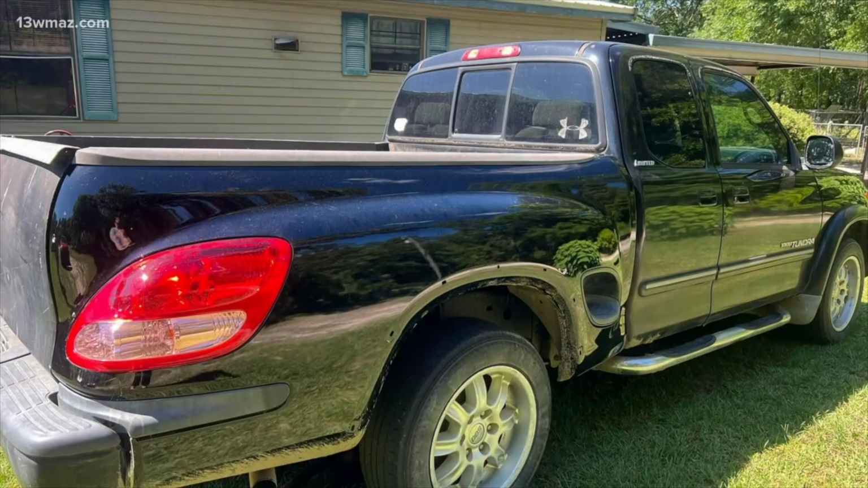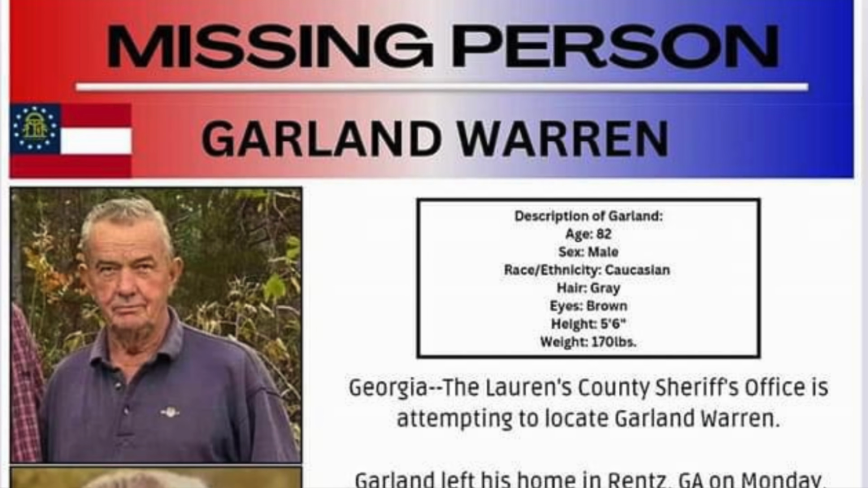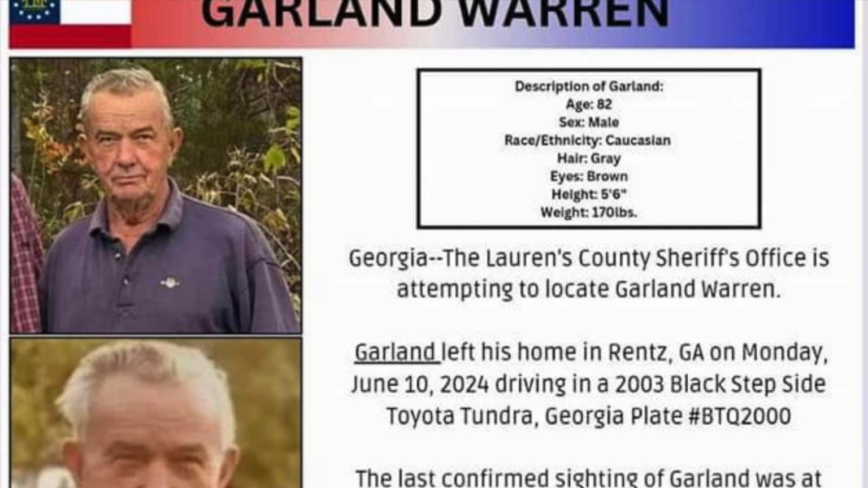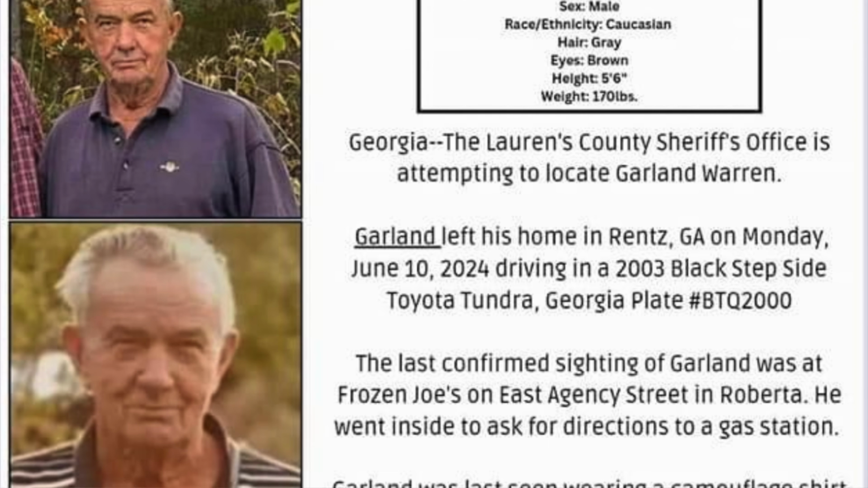He was driving this black truck with a Georgia Southern sticker. About 6 in 10 people living with the disease wander. Leslie Holland works for the Georgia chapter of the Alzheimer's Association. People might think, my person is a wanderer, so that means I'm not a good caregiver. That's not the case at all.